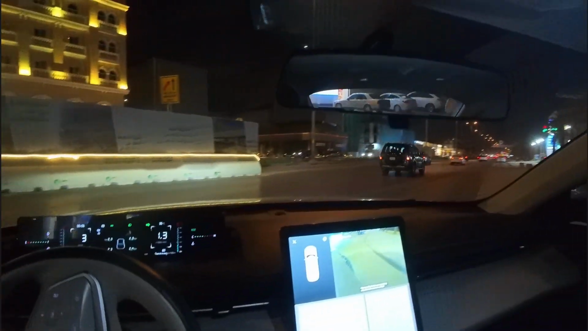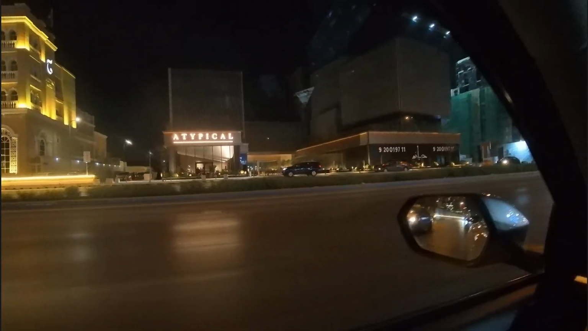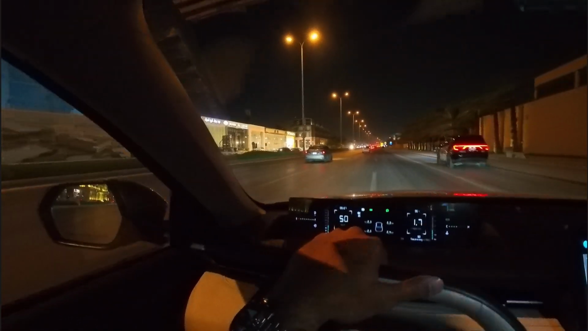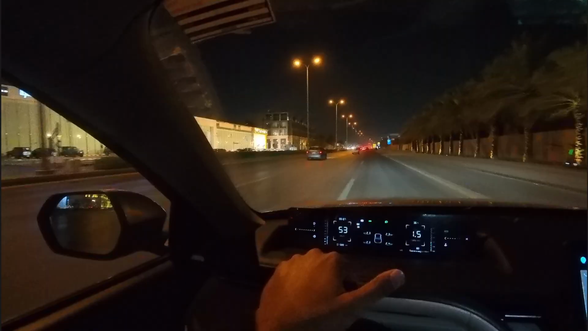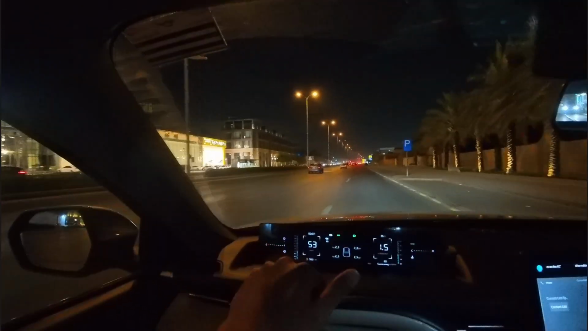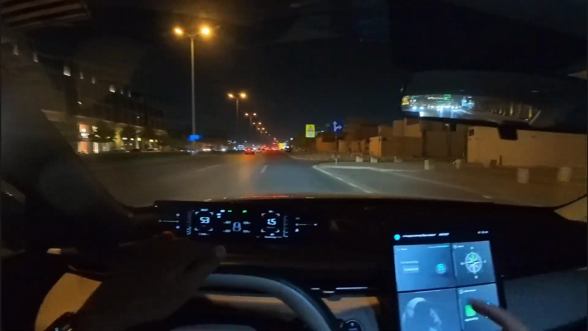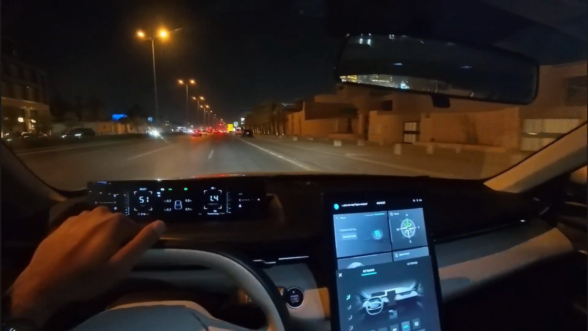There's a lot of traffic around this time. Why is that so? So yeah, we are almost free to come into this lane. I really want to try out this cafe over here, Atypical, on Takhasusi Street, and I'm not sure if it's good, but well, the amount of customers it gets, and looking from afar, it seems like it's good, but we'll get to it.